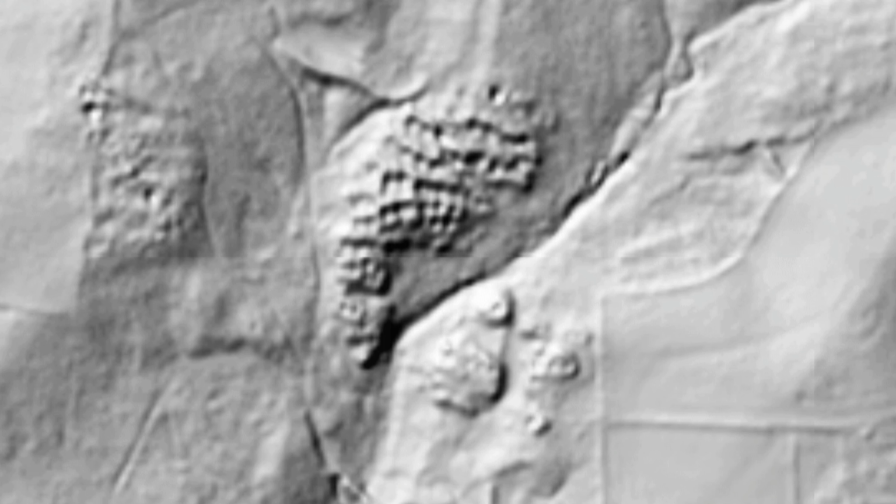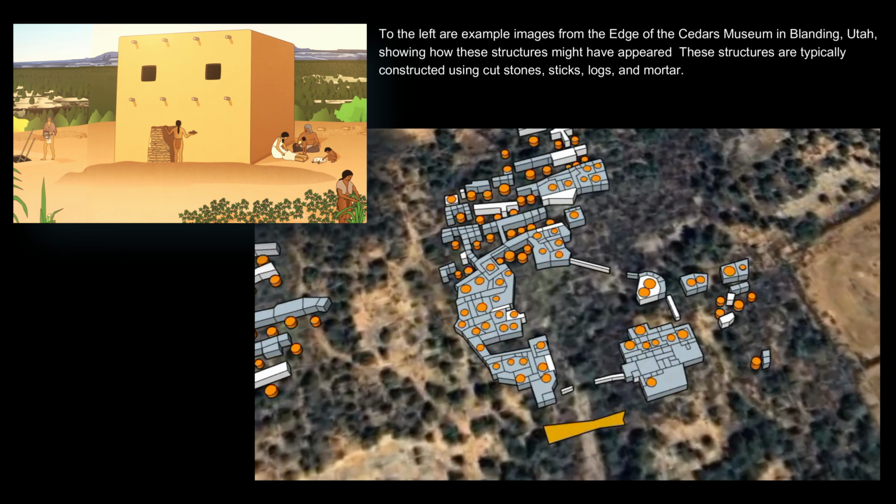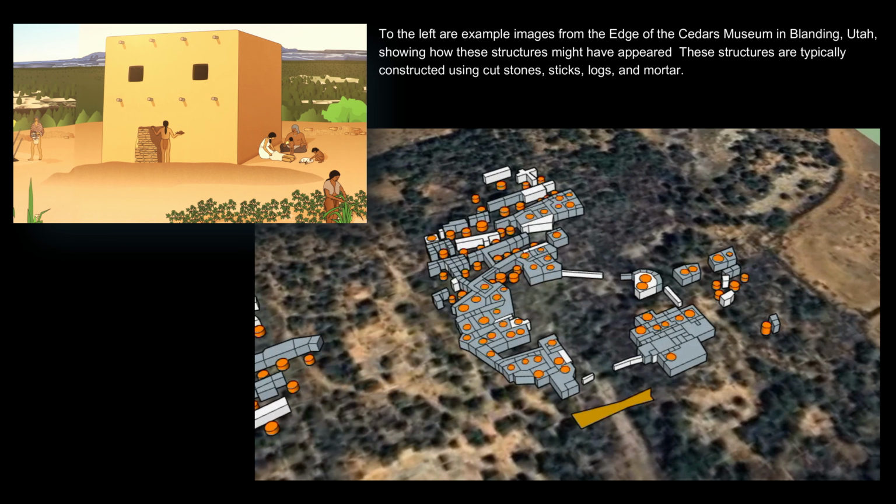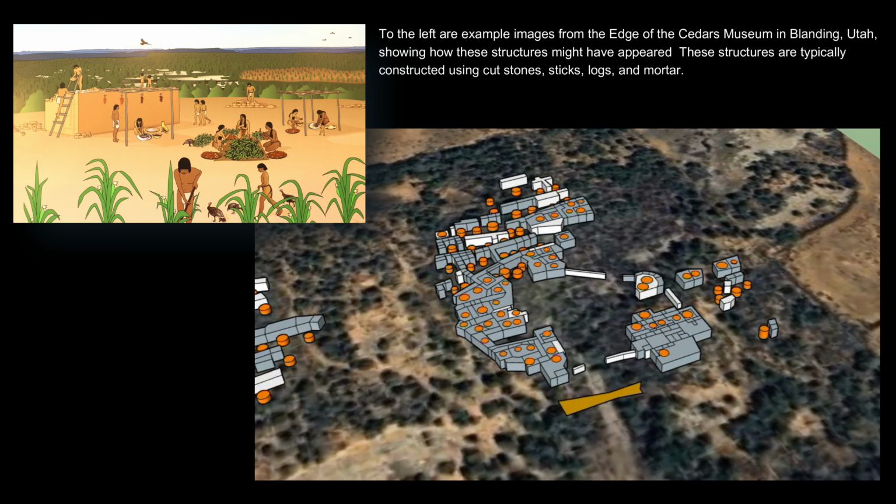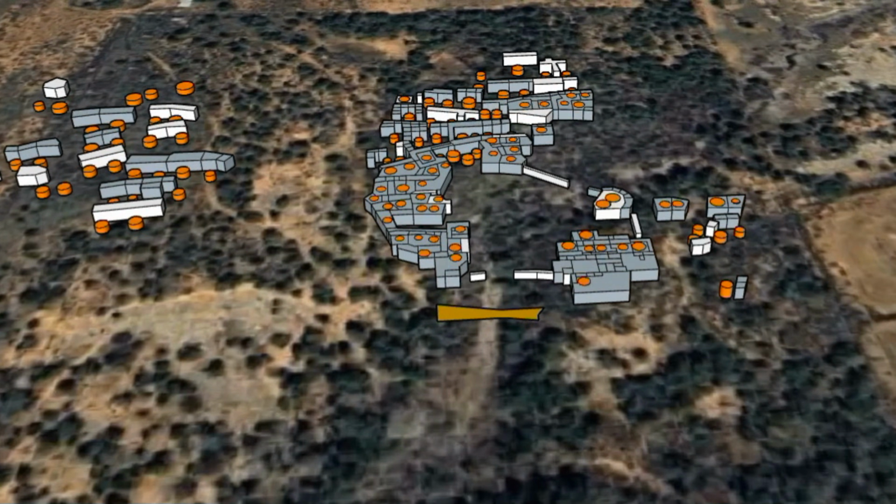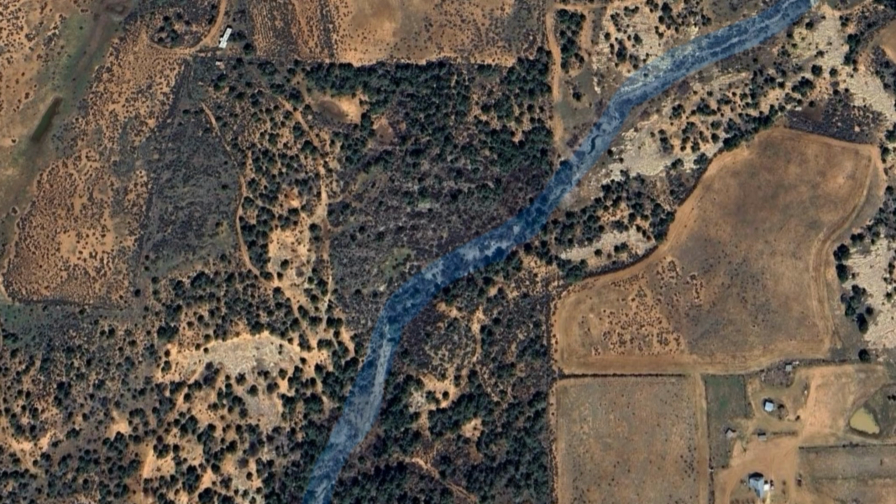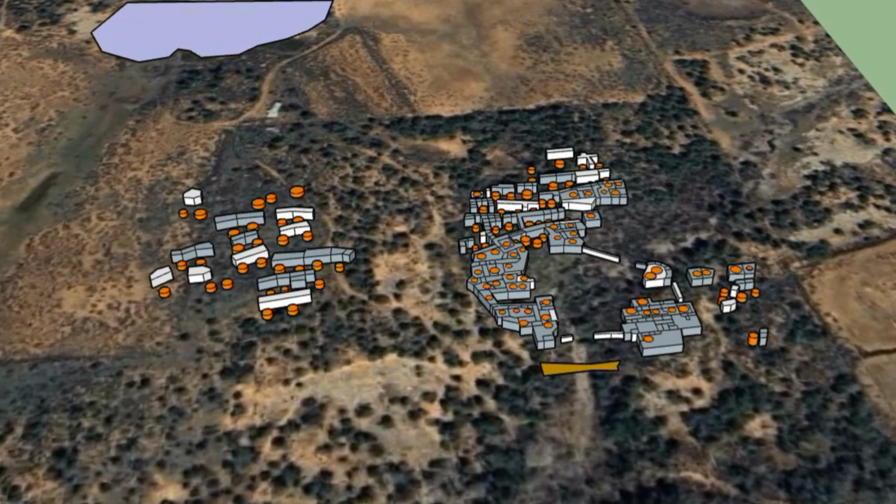The third and largest settlement is amazing. It contains 85 kivas, 400 rooms, communal plazas, and even a D-shaped structure, which is a hallmark of Chacoan influence. There's also a gray house, similar to those at Chaco Canyon, as well as a causeway connecting two parts of the site. On the maps, it's clear that there is a drainage that separated these two areas. This causeway might have served as both a practical path and maybe even a symbolic link between the settlements.